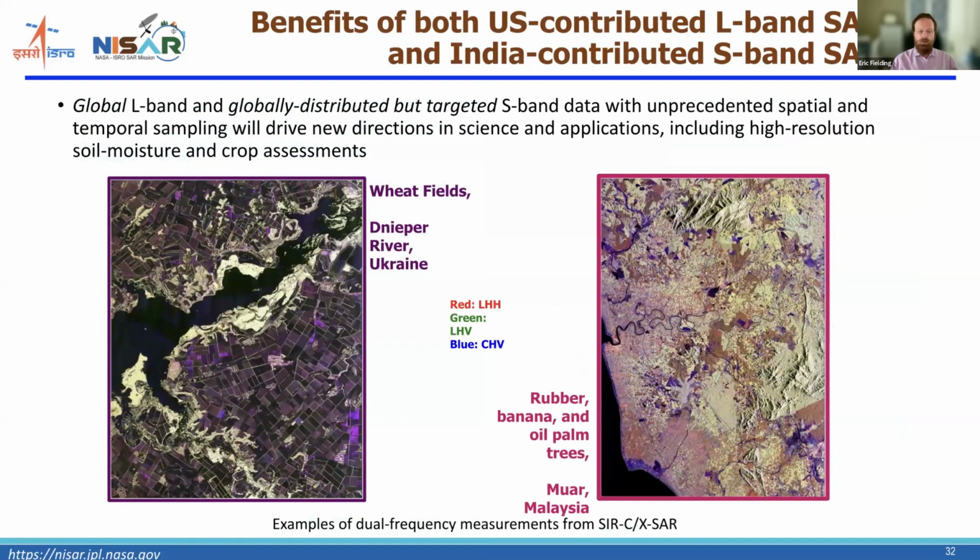So this is an example of the dual frequency measurements that were made by this Shuttle Imaging Radar Mission C mission that I mentioned that flew in 1994. On the left here is a combination of L-band and C-band over wheat fields. And on the right here is L-band and C-band over